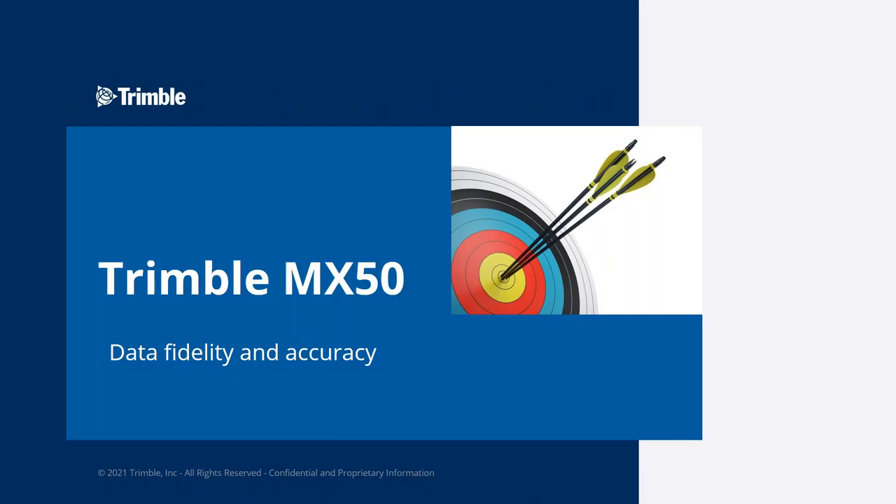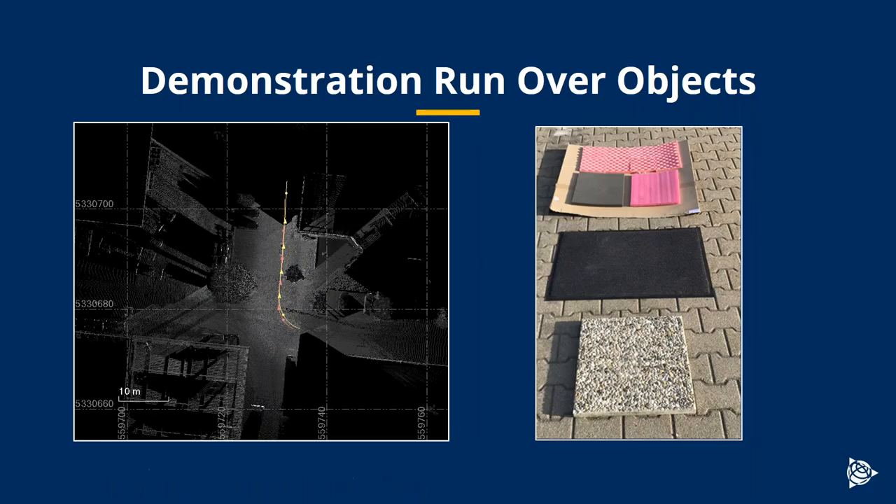A little bit more about the data fidelity and accuracy of the MX50. So one test we did, which I stole from somebody else that once demonstrated a LiDAR system to me, was to put some objects in the road and drive over them. So you'll see here, there's a piece of cardboard with some bits of foam, a carpet tile and a concrete block.